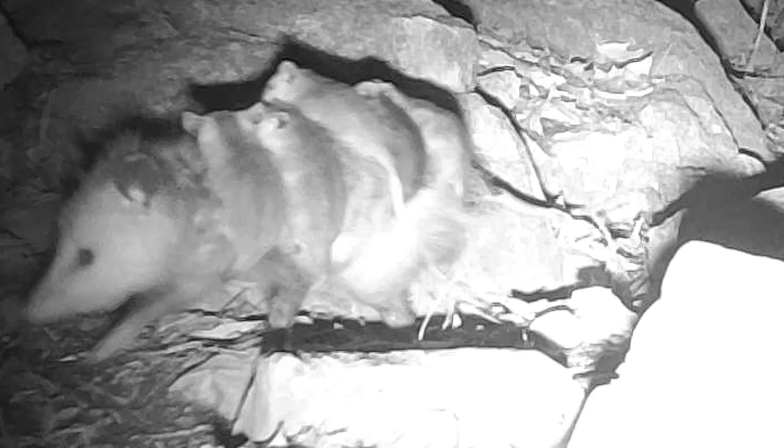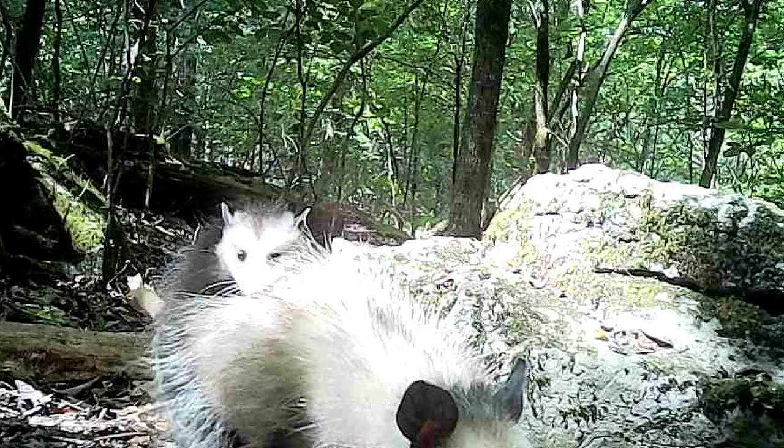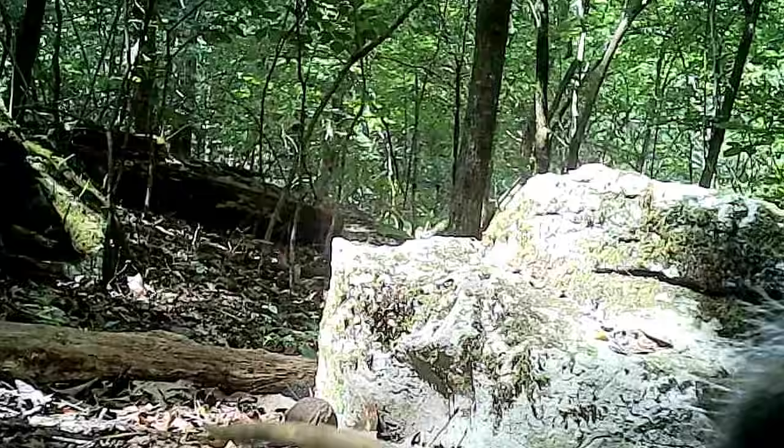And here's a rare glimpse of one carrying its babies on its back. Ain't that precious? Precious, rare captures. And even during the day, here's one hanging on for dear life as he's moving through, flying. Ain't that cute? Little possum hanging on to mommy.